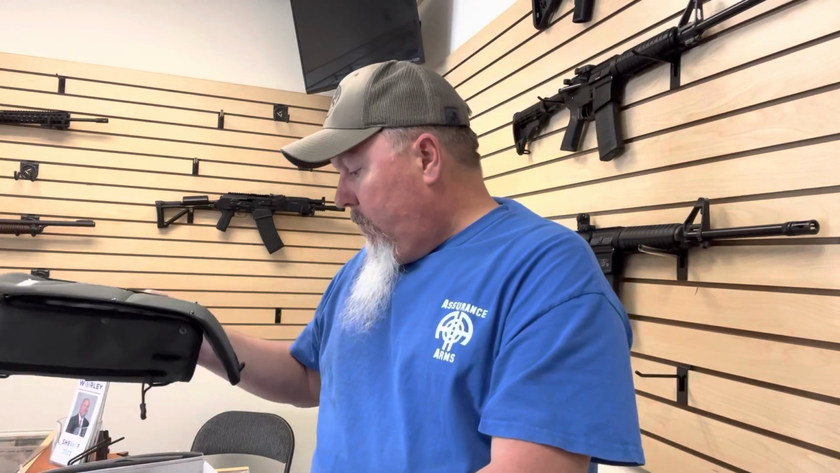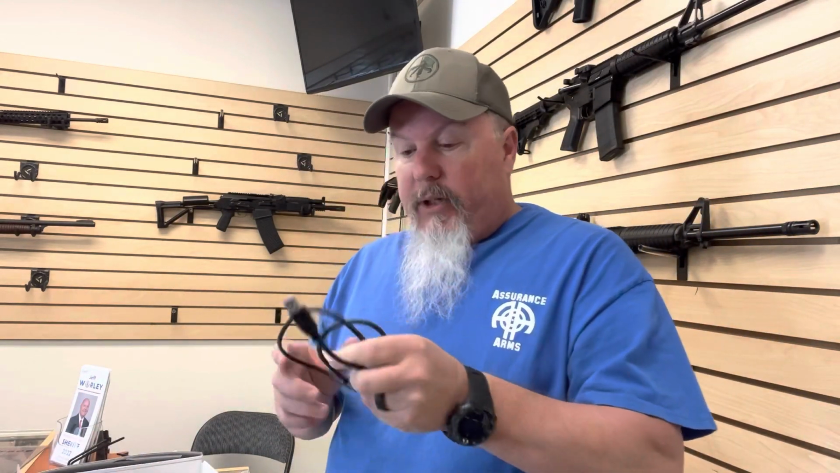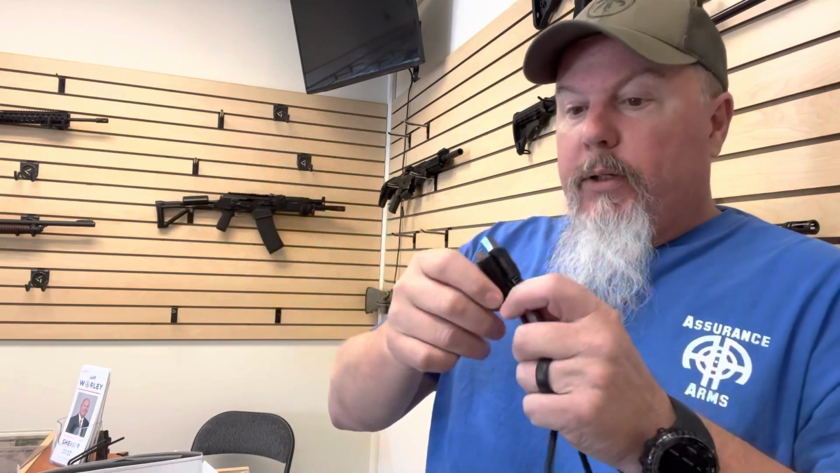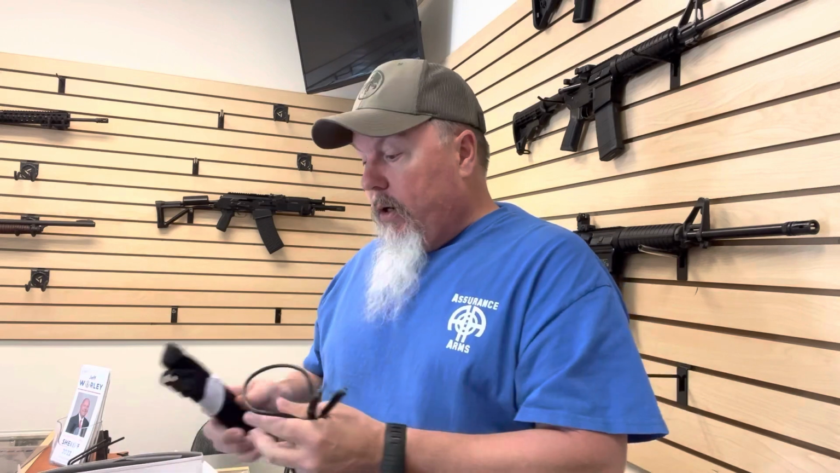It comes with a nice case. I mean, it's a really good quality case. It's got the plugs that you'll need, and it doesn't run off your normal charger, like what you charge your cell phone with. It's got one of these older adapters, but like I say, it'll charge up pretty well within 3 or 4 hours.